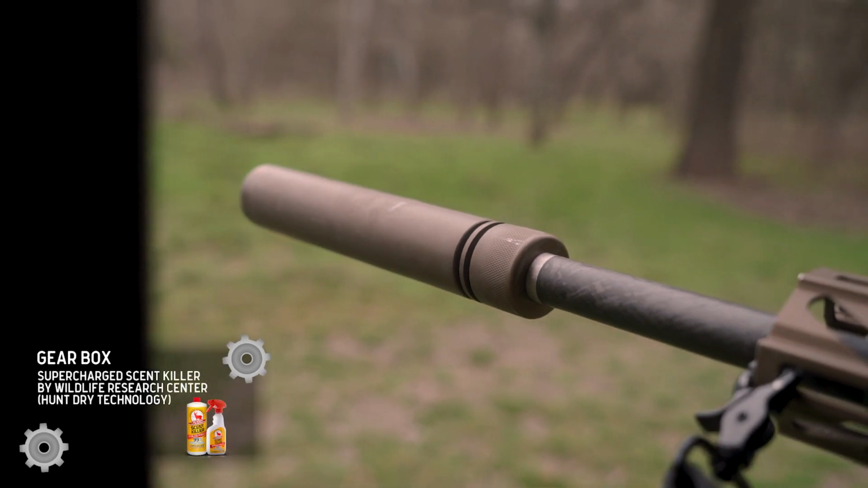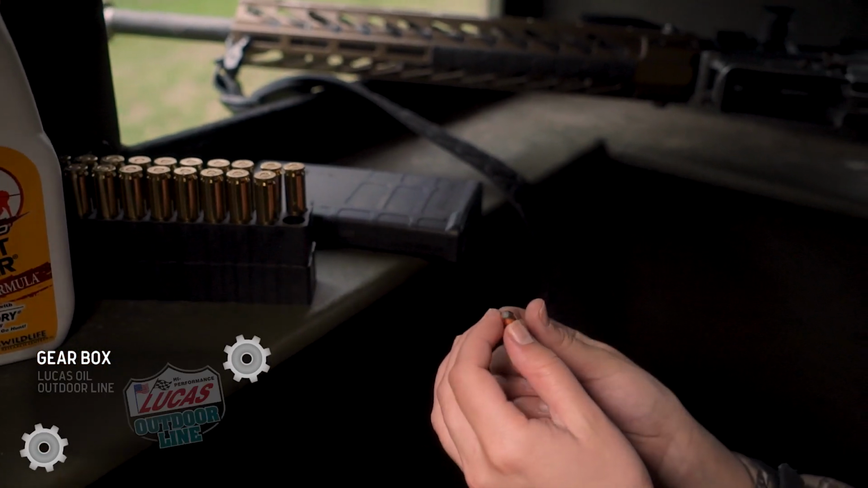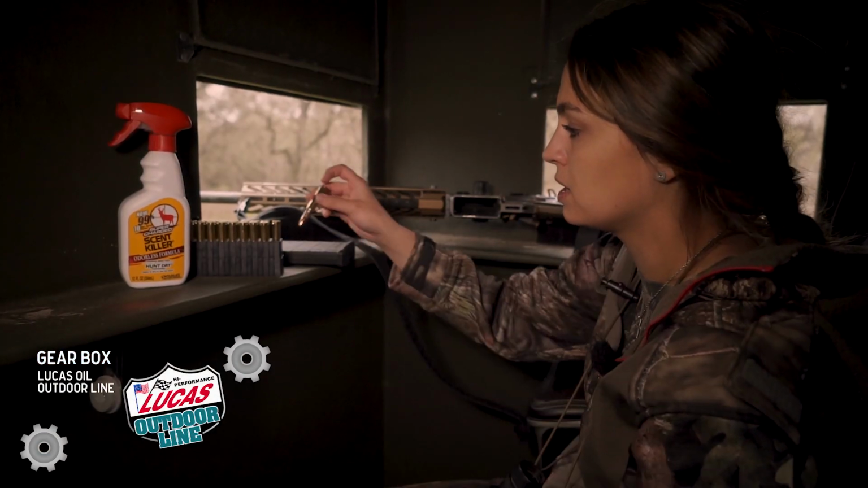It's the Nemo AR-10 chambered in .308. I'm shooting a Nosler bullet. I like these because they mushroom out, and I think it's perfect for big game.